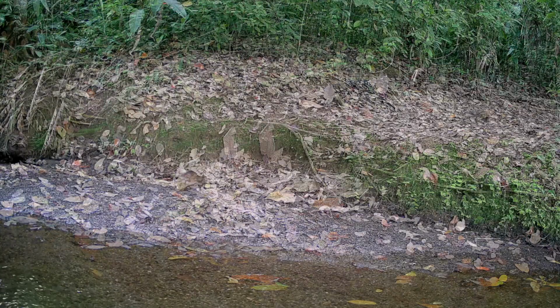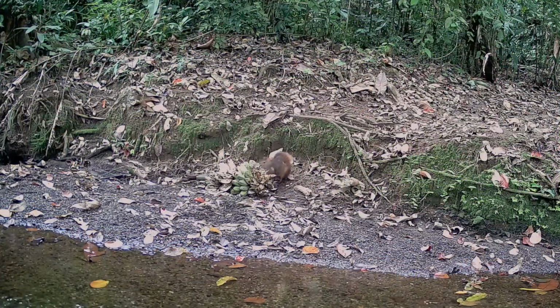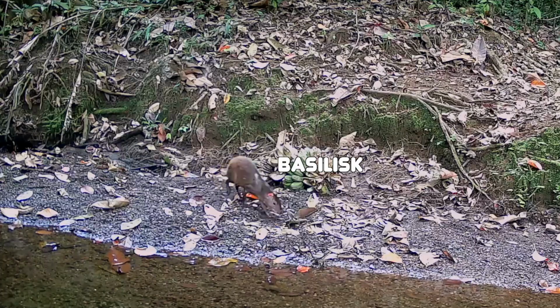But turmoil was brewing. 2 agoutis were vying for the entire bunch. And to the victor go the spoils. The selfish agouti even nudged a peaceful basilisk lizard.